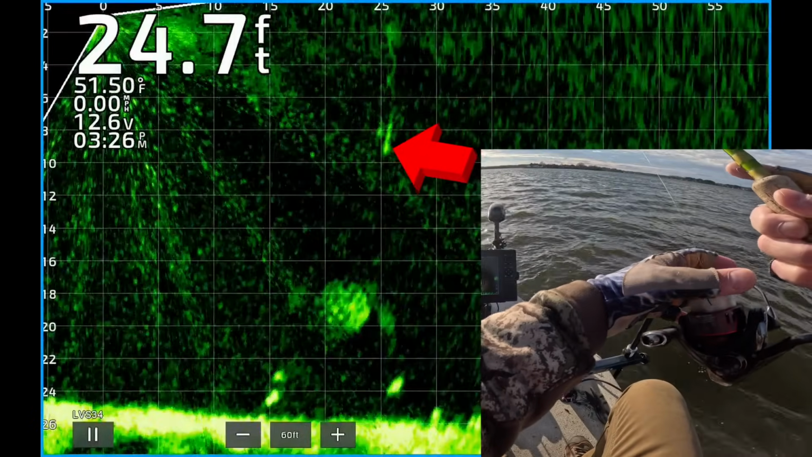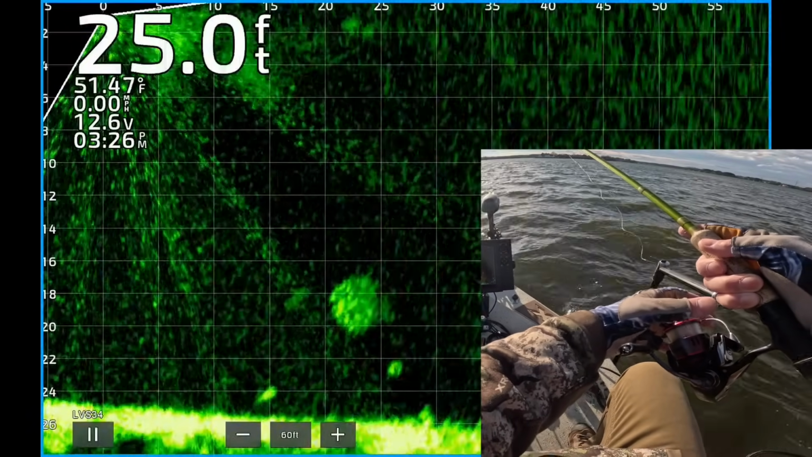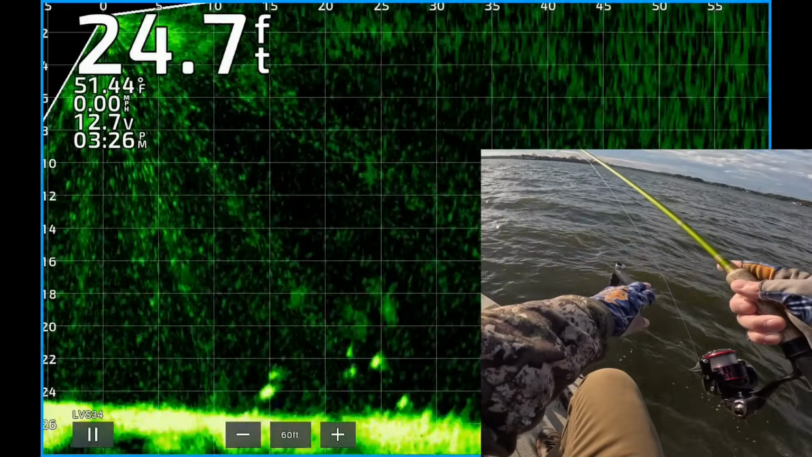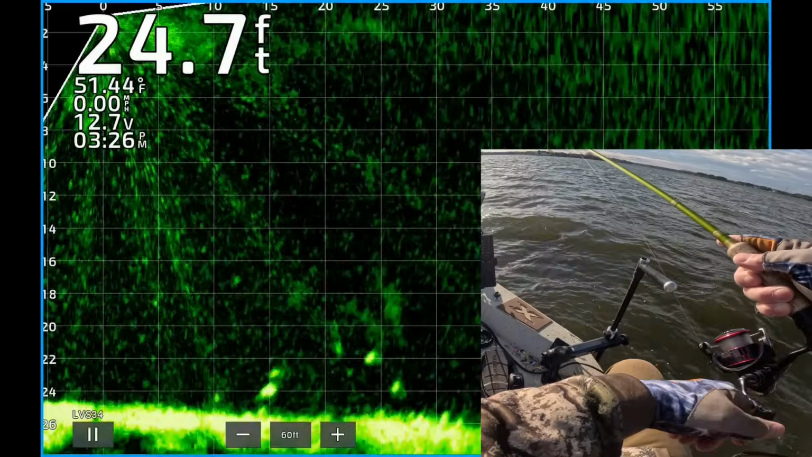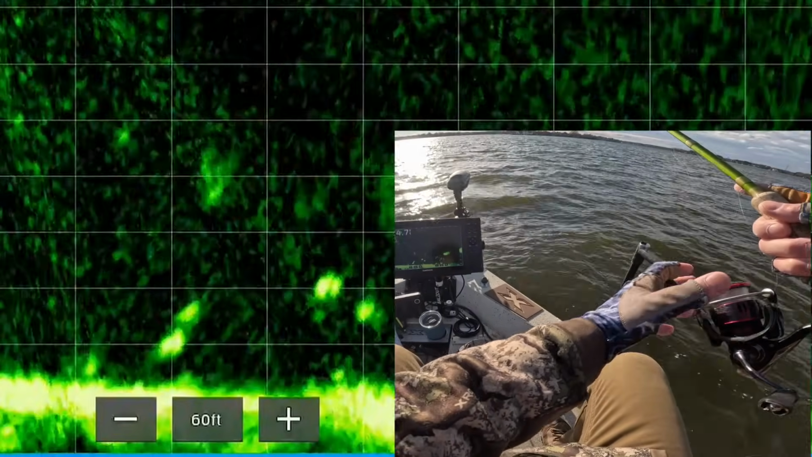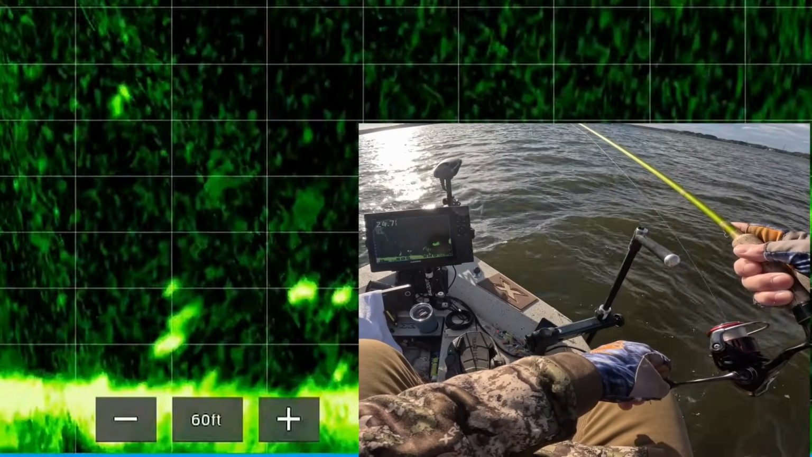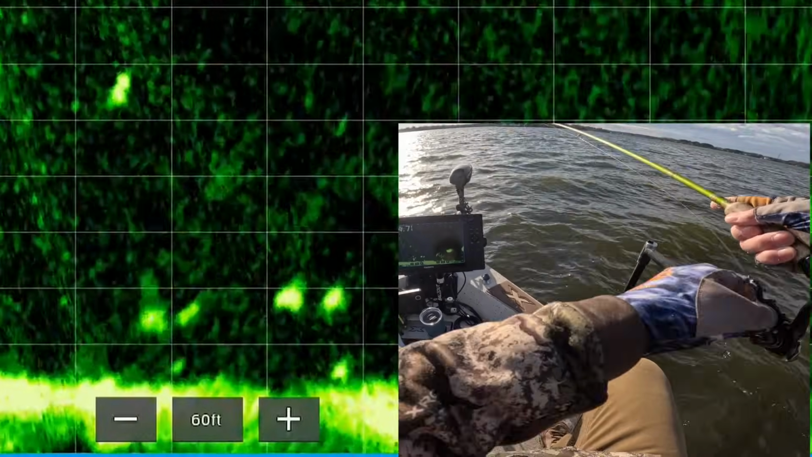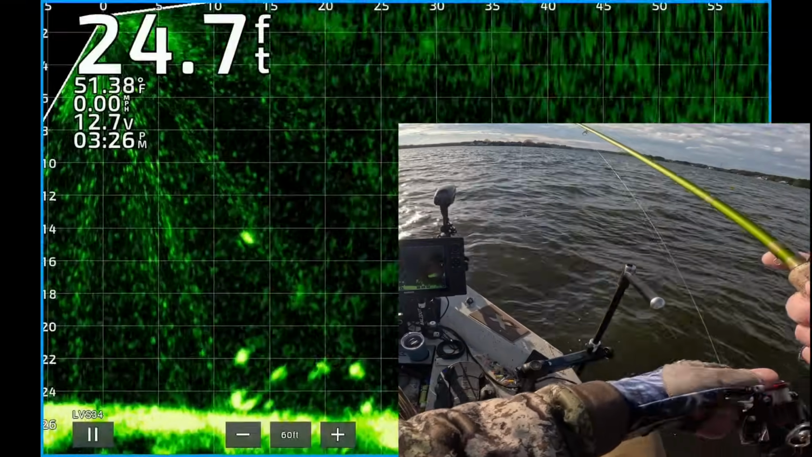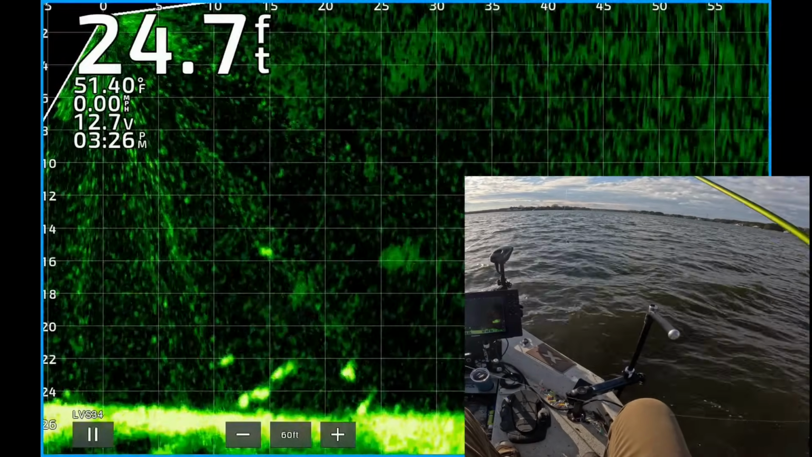There you see my jig dropping down about 25 feet from the boat. I'm kind of reeling it up so I can drop it down on that fish. It's coming down right on top of it. Notice how I'm kind of shaking the rod a little bit. And he hit it. Oh my goodness. Oh, he missed it. Dang, that's a nice sized fish. So get it back out there again.